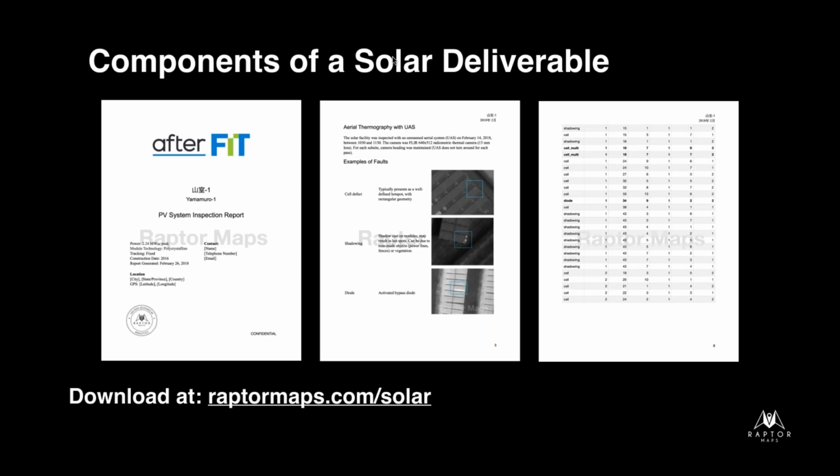So instead of giving them a lot of GPS locations, you can allow the technicians with Raptor Solar to say, okay, I pull my truck in, I just need to count this many rows up and this many rows over, and I'm going to find exactly what I'm looking for and be able to service that particular part of the solar farm. So the idea is we're making it really friendly for both the people who receive this, the performance managers or the asset owners, but we're also making it really friendly for the technicians.